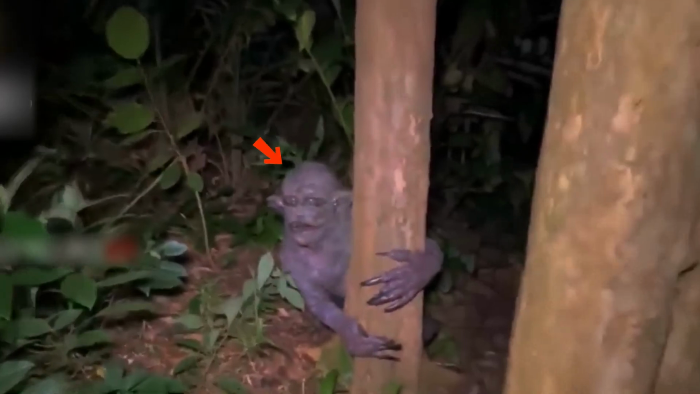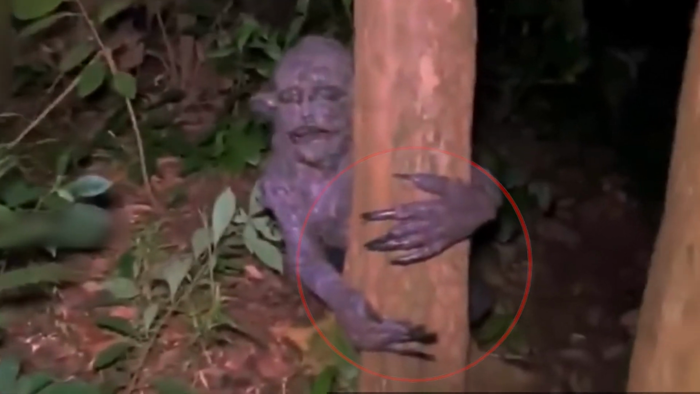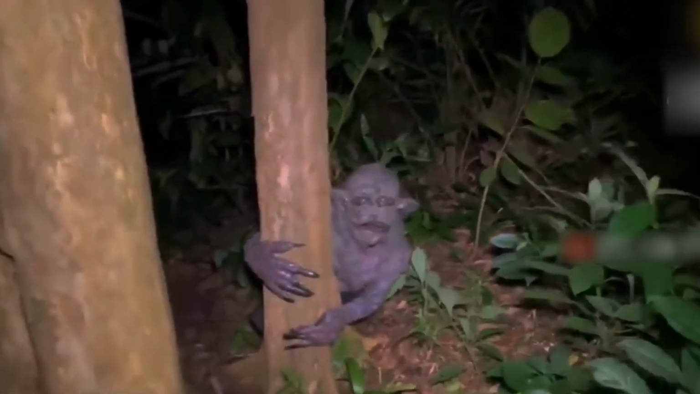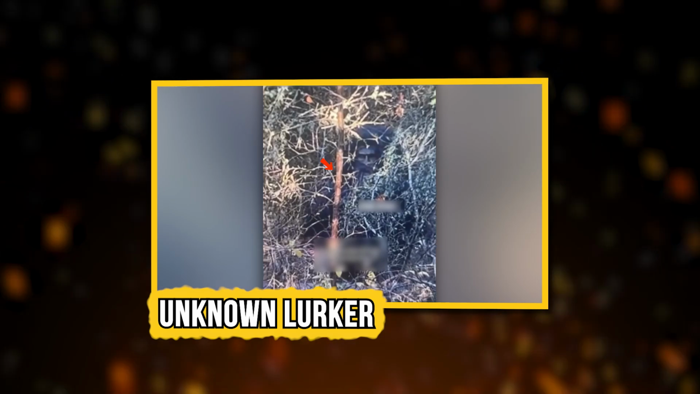After several minutes, his torchlight caught something unsettling behind a tree, a small, bizarre creature covered in mud. Its long nails glinted in the light, and it had an odd face and large ears. Panic took over him and he dropped the torch, running away into the shadows, leaving the mysterious creature behind. Unknown lurker.